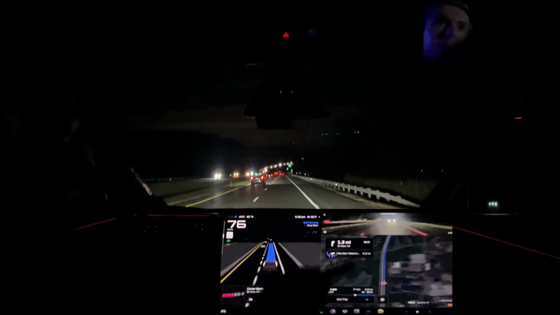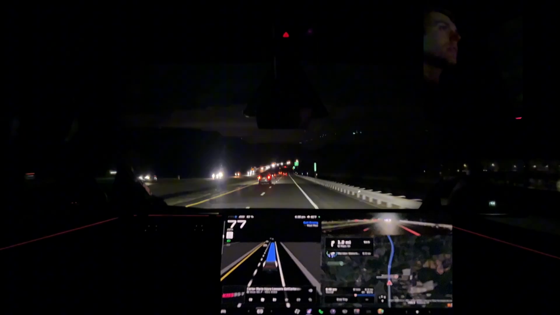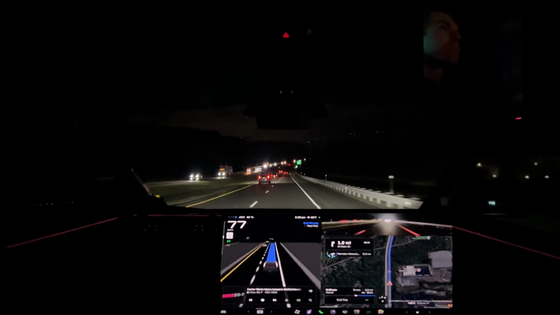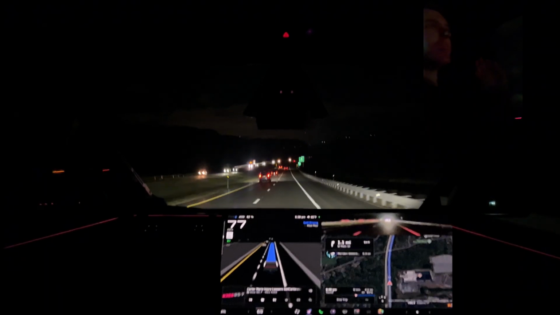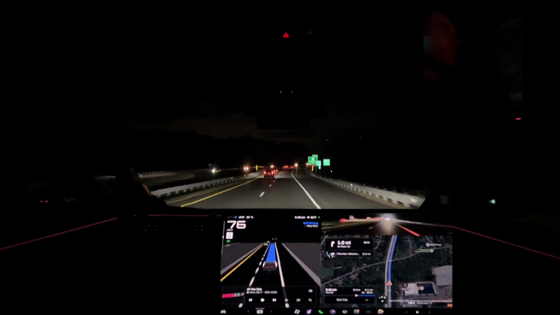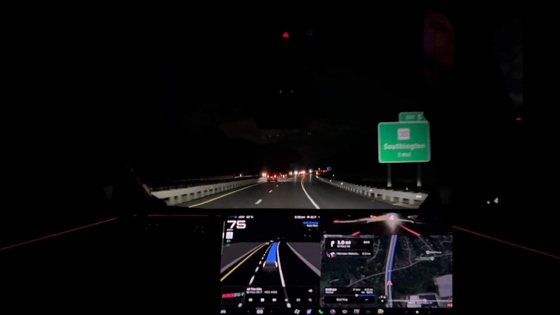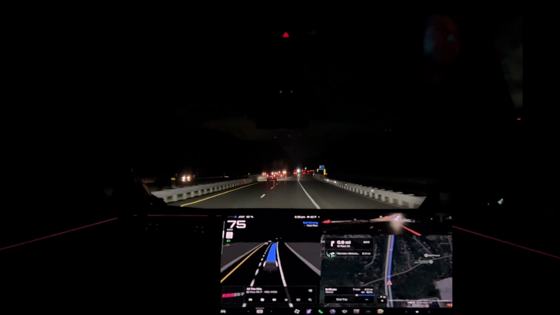Exit 5. I'm going to check if that is... Yes, I do want to take that. Sometimes the map data likes us to go a roundabout way, going to downtown and then back home. We're going to shoot past Hubbard Park. They might have the Christmas lights out.